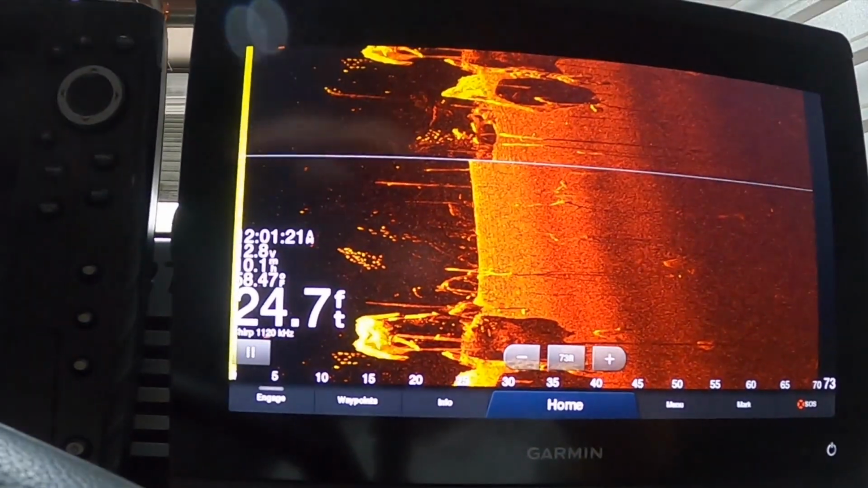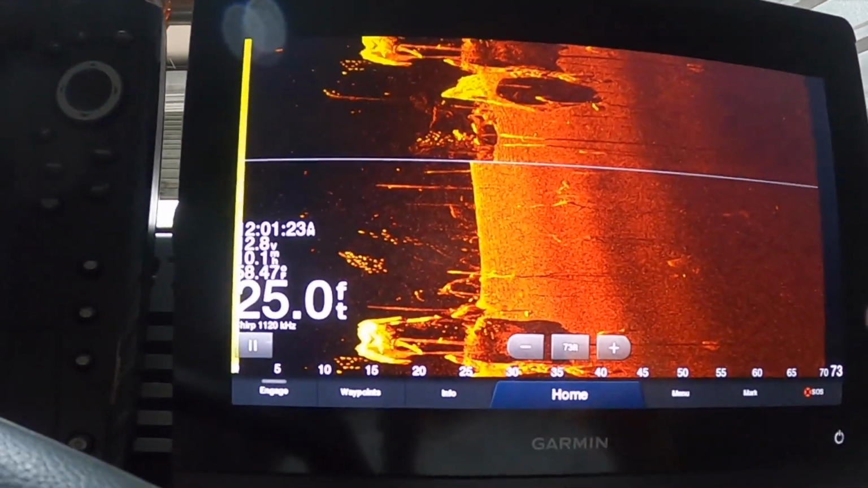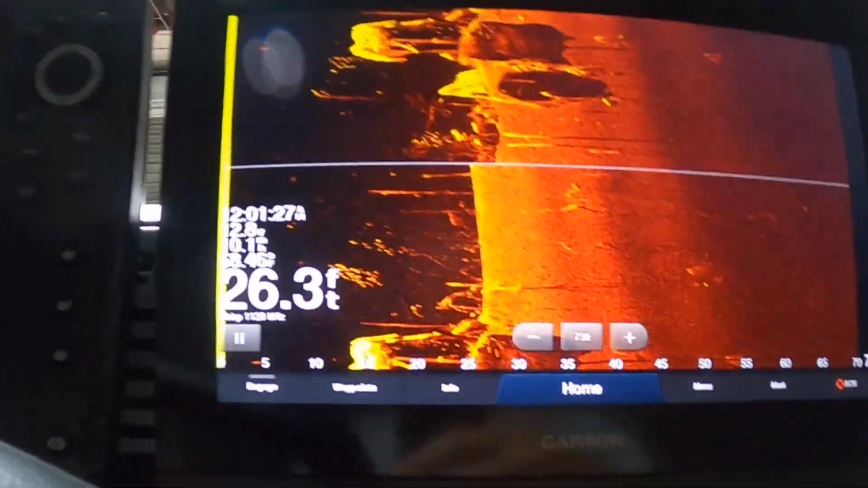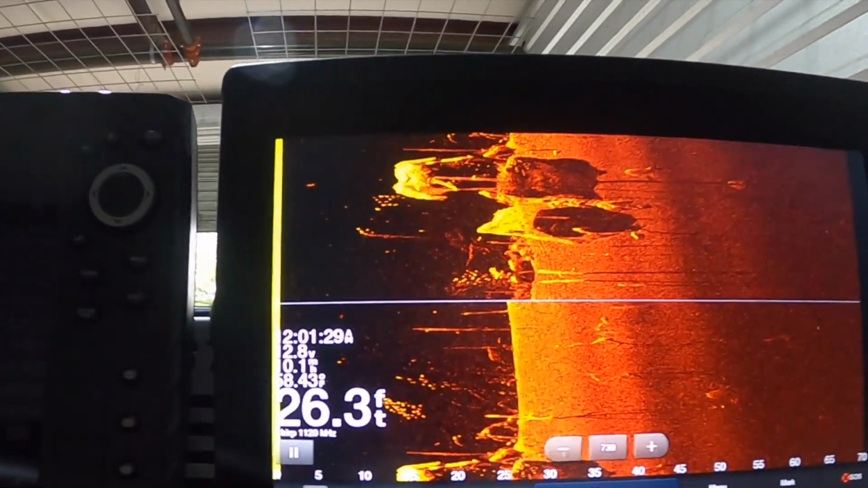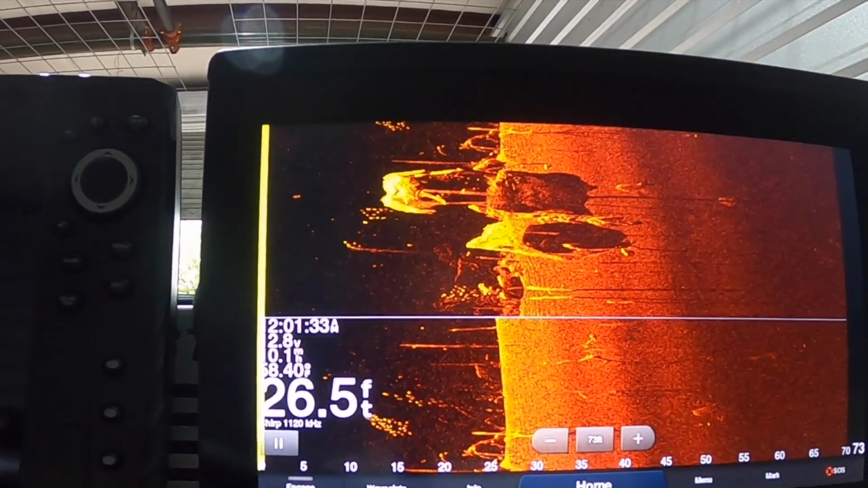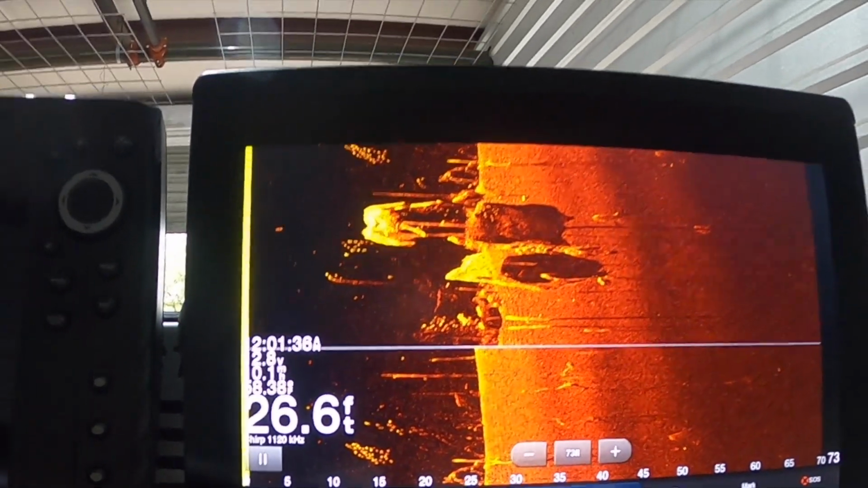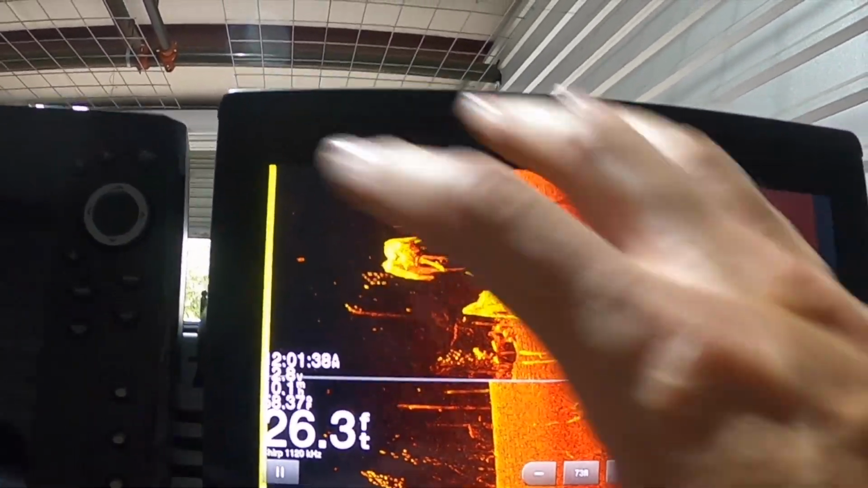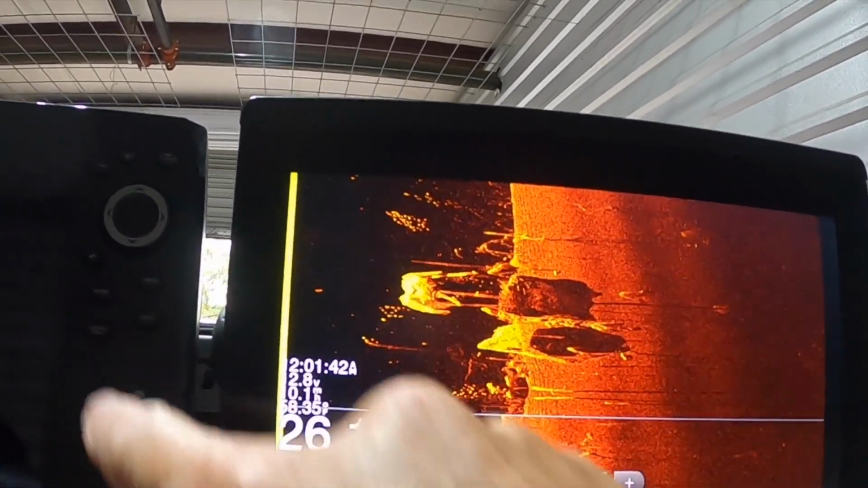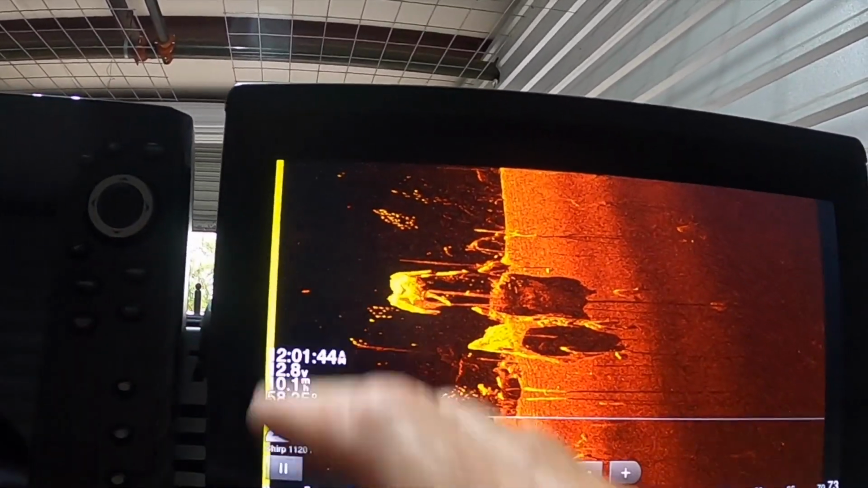You could do it with a Humminbird, you could do it with a Lowrance, you can do it with a Garmin. I don't have this unit set up for side imaging. I guess I could, and that would give me the ability to do that, but that would require a second side imaging transducer bolted to the motor back there. So, you know, another $800,000–900,000. But nonetheless, if you're running the same units in both places, that's an advantage to be able to split that down imaging, have one on the left and one on the right.